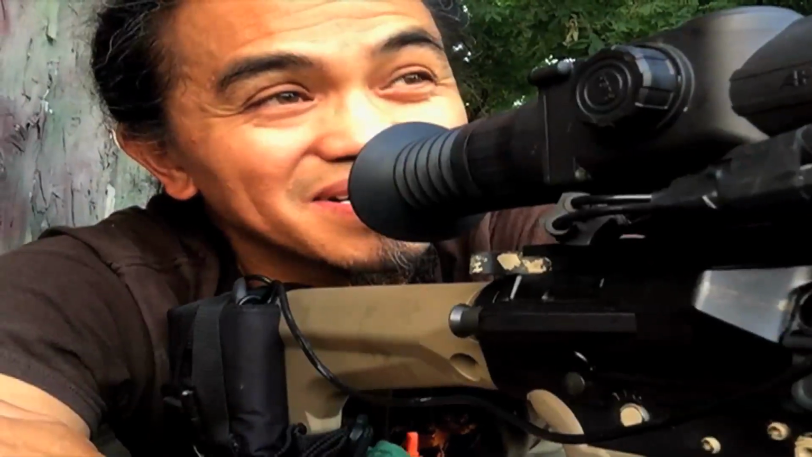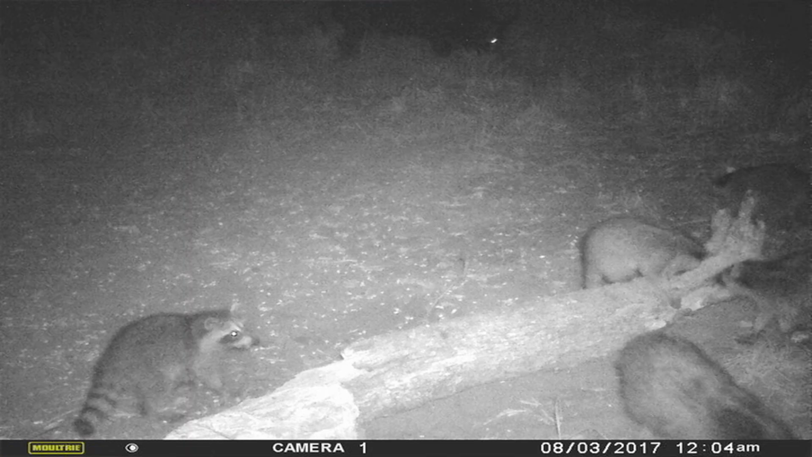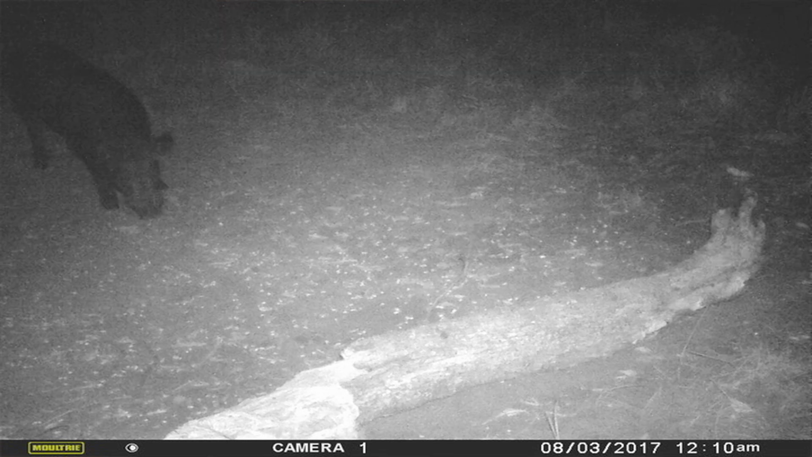I just checked the game cam and I'm so pumped up. It took less than 24 hours for those hogs to show up. A group came in at right about 9:30 2 nights ago. And then when the feeder went off, it chased them off, and then they returned, or maybe it's a different sounder group that showed up at 2 o'clock. And then last night, a big solo boar showed up around midnight, so hopefully something will come out tonight.